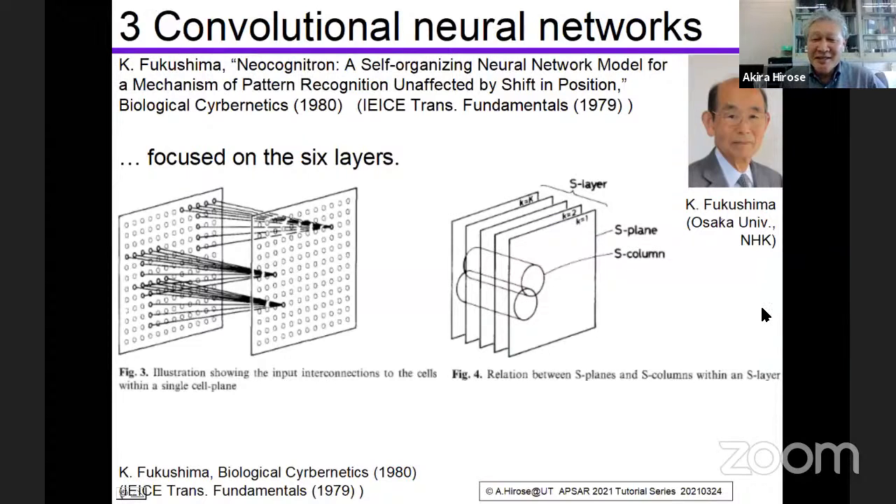Fukushima sensei, in Osaka University, or at that time he was with NHK, the broadcasting company, not national, but almost a national broadcasting company in Japan, which has a very big research center inside. He was working on the visual recognition processes in human beings.